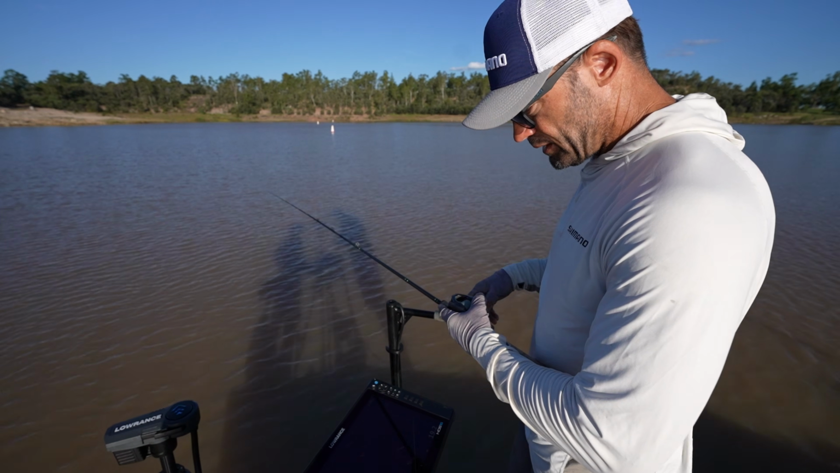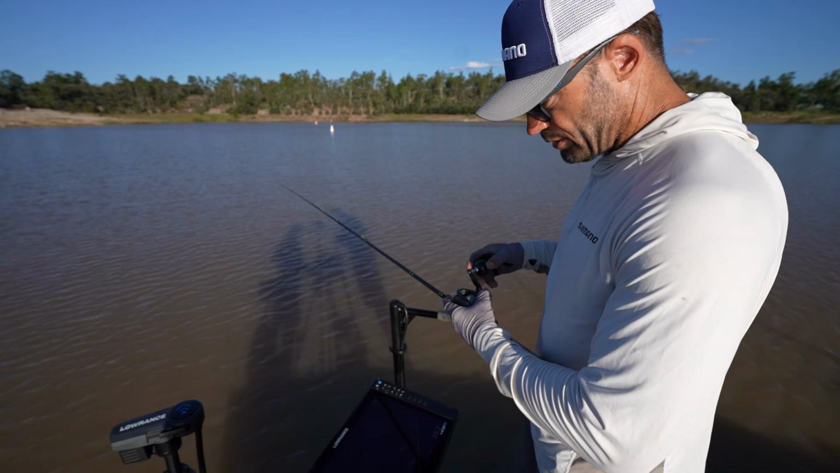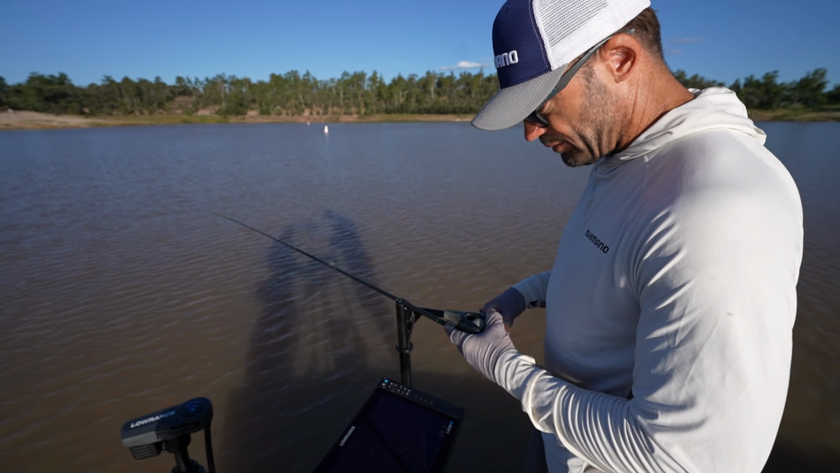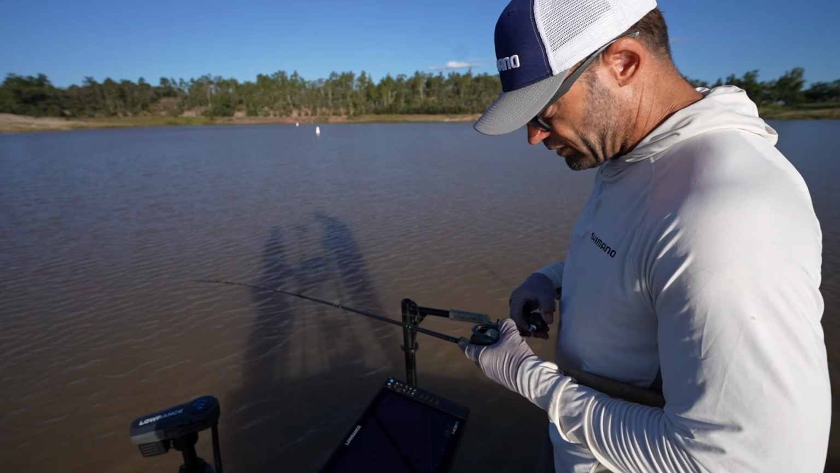When you do line up a fish and you're in the same path as them, it's important to remember the retrieve speed that you worked out and the sink rate that you worked out, so that lure comes past their nose at just the right depth.